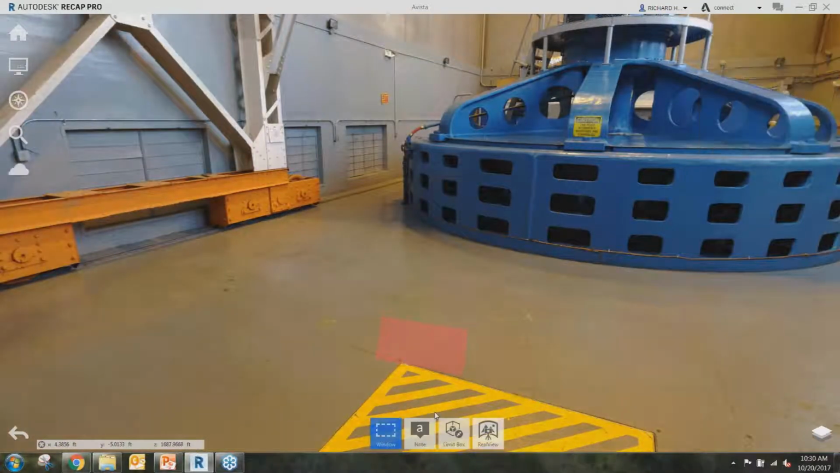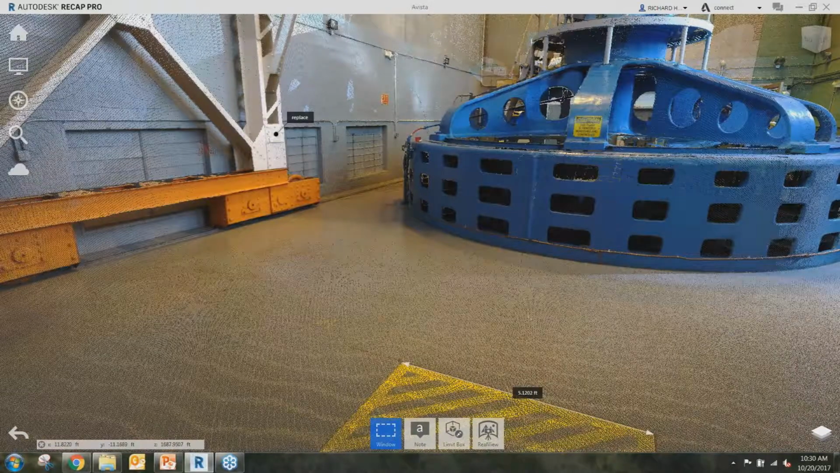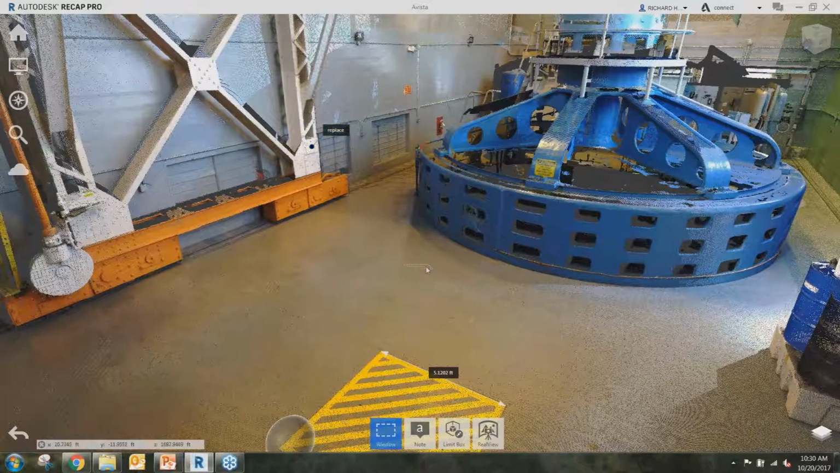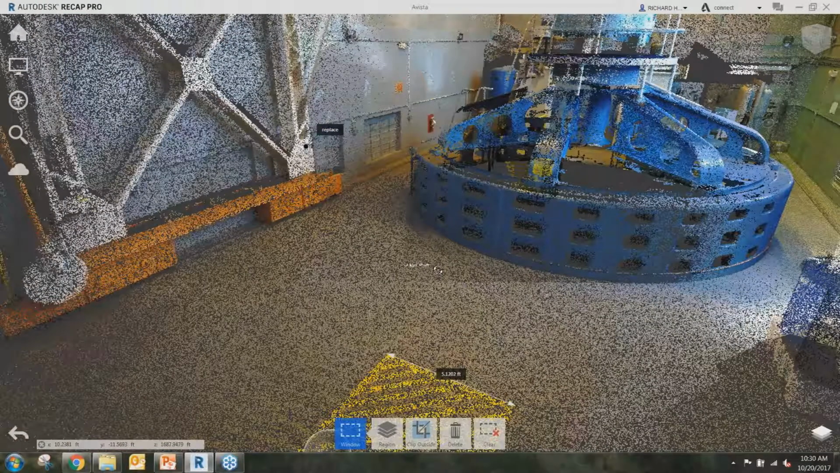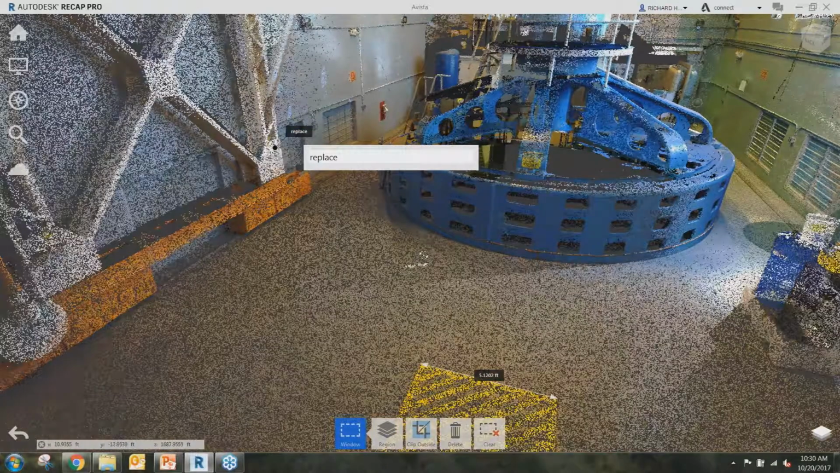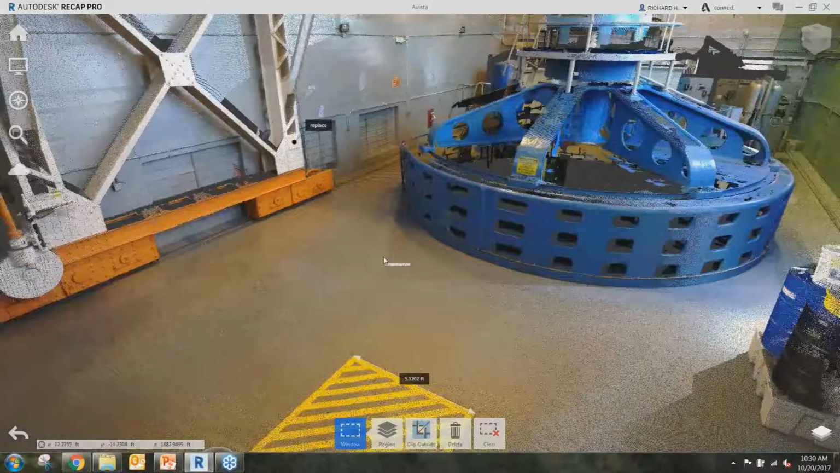Now I can bounce back to 3D, zoom out a bit, and now you can see in full 3D we still have those annotations and things like that, which is pretty cool. We have our distance, we have this as well for our notes, and we can really label up things and create almost a BIM scenario here.